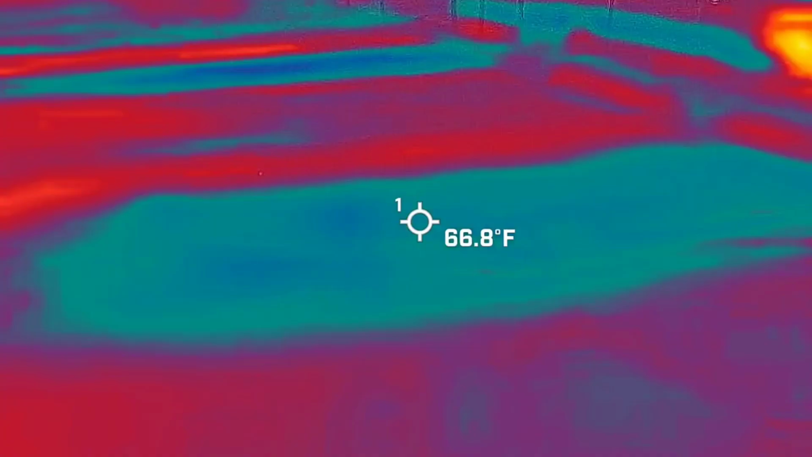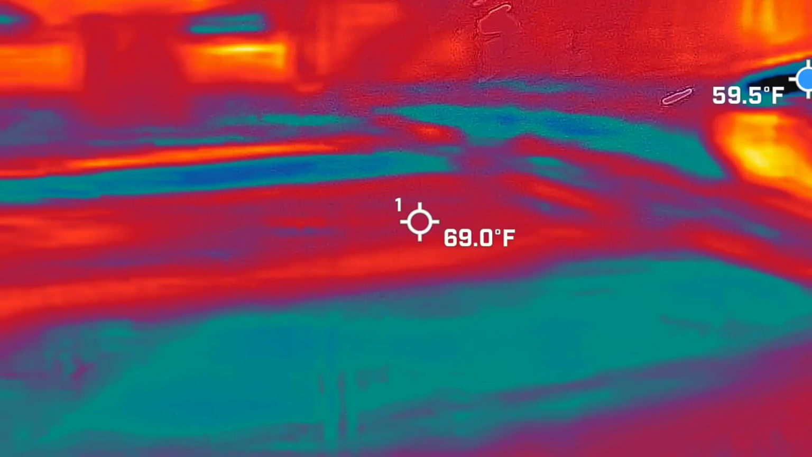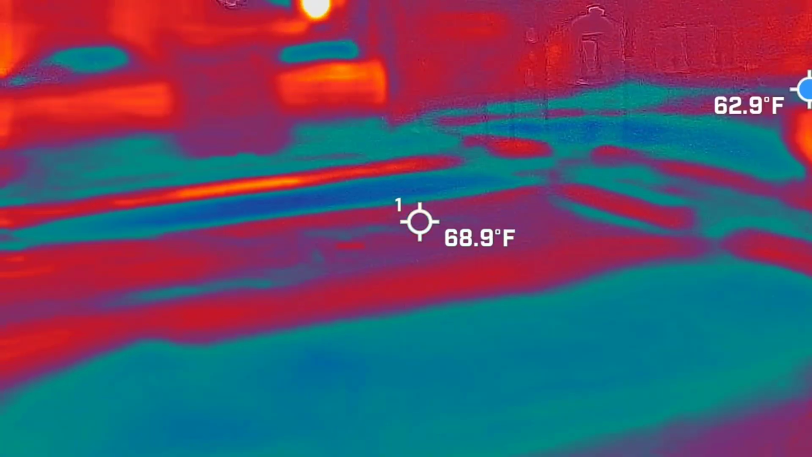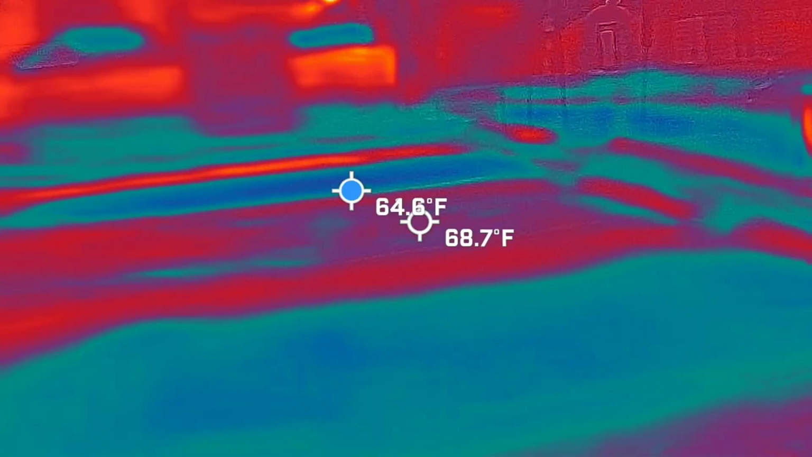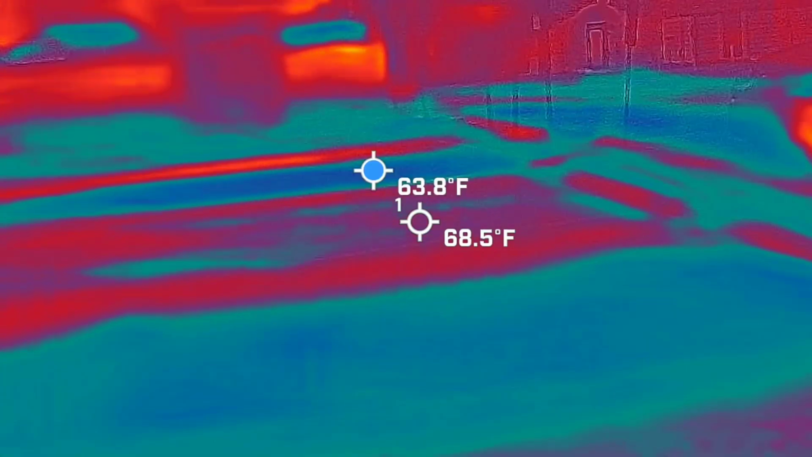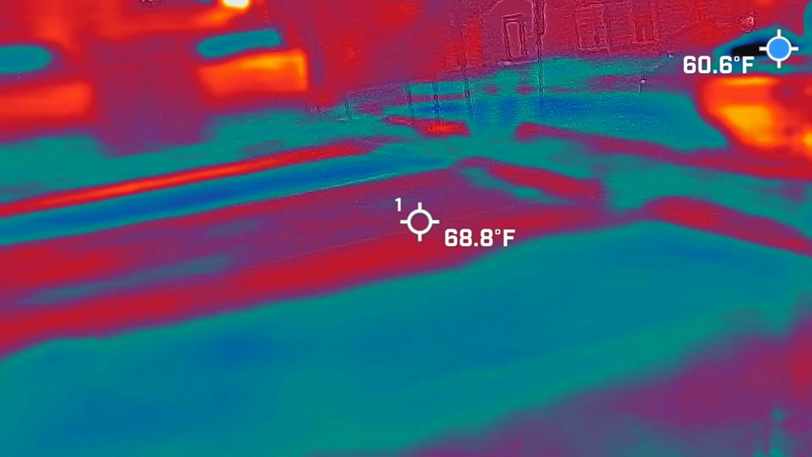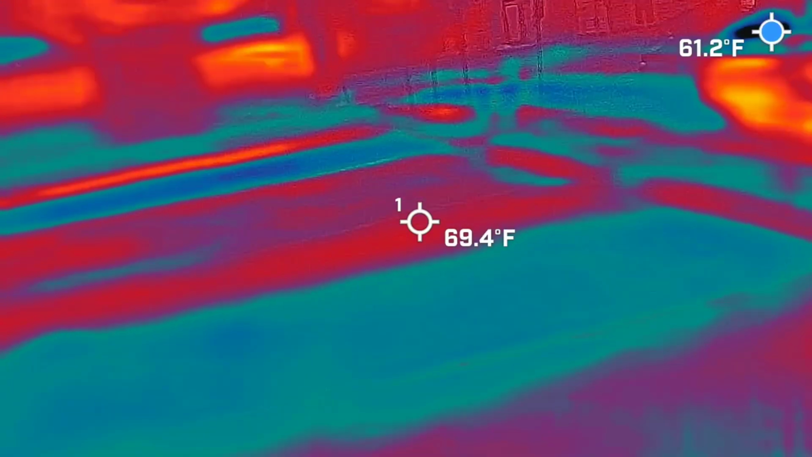Now, this is a FLIR camera. This is a legit thermal imaging camera. This is not a phone app that you can download, unfortunately. So we're going to be doing some starts and stops. What is that? Looks like the outline of the windows. It is almost in there to a T.